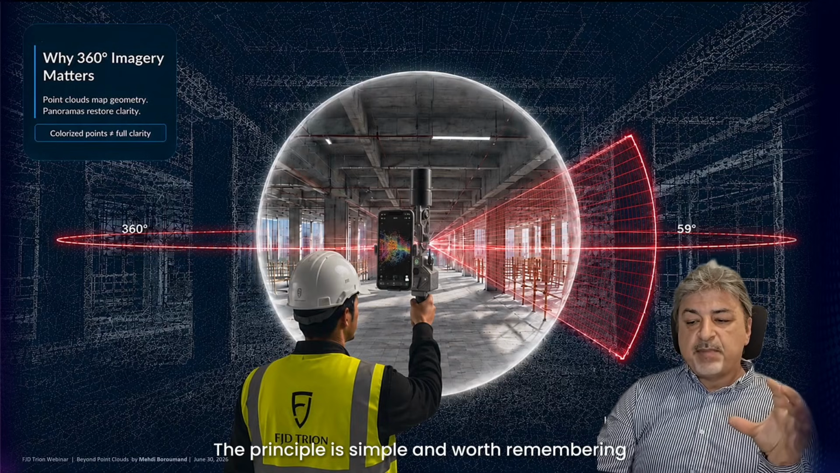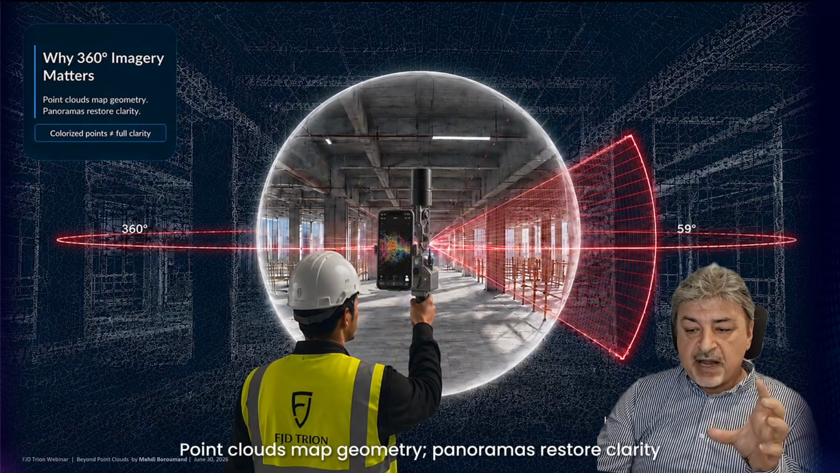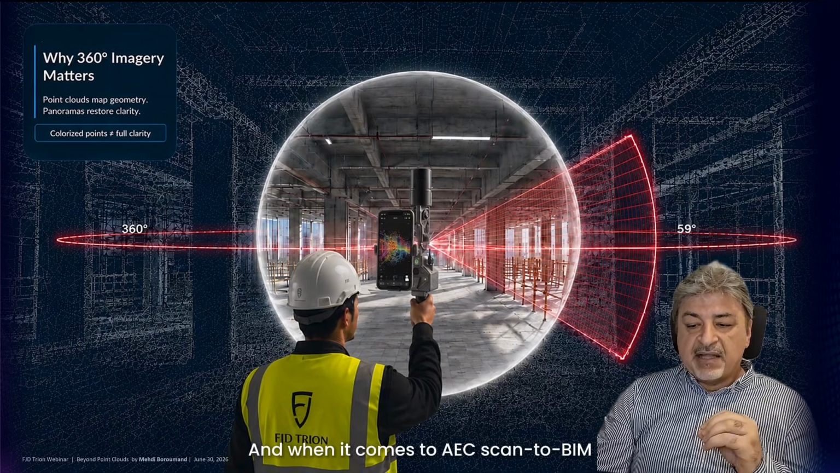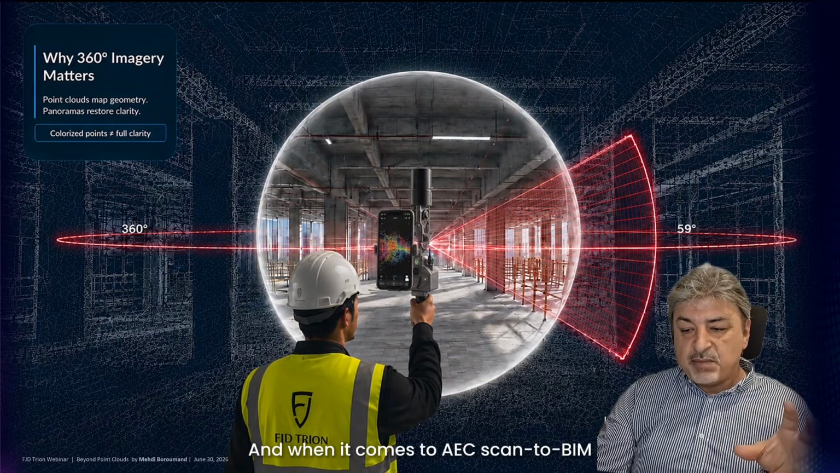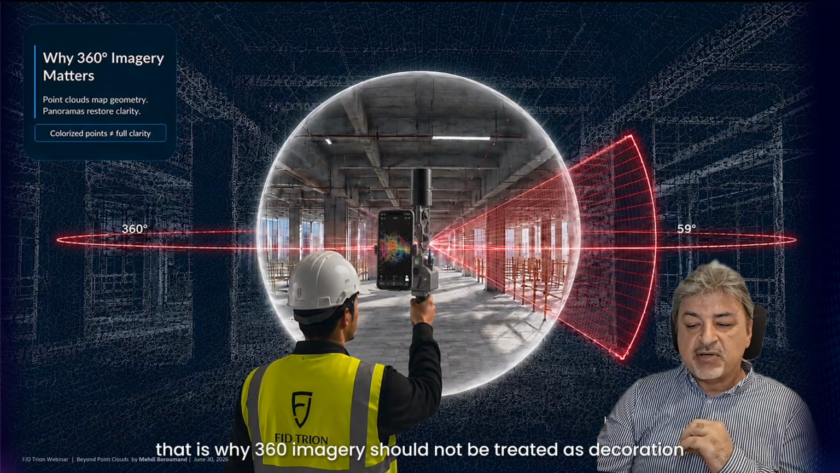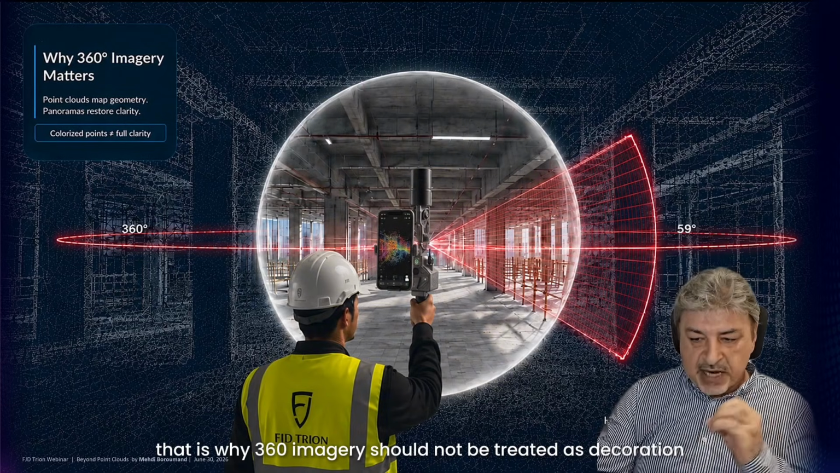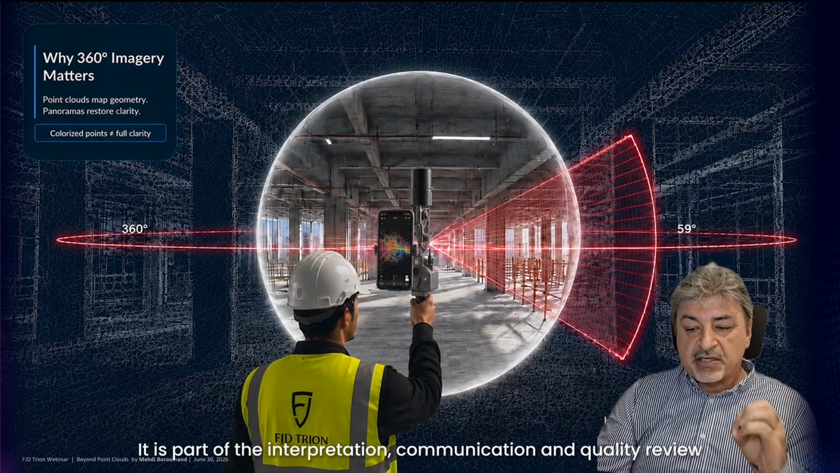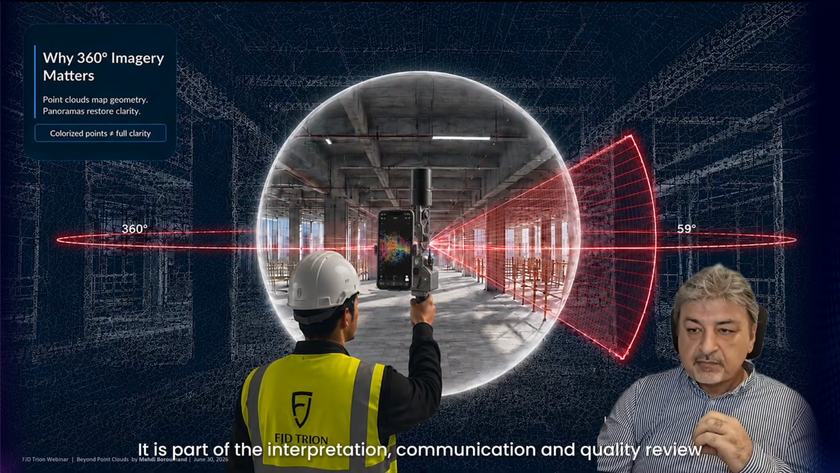The principle is simple and worth remembering. Point cloud maps geometry, panorama restores clarity. And when it comes to AEC scan-to-BIM, that is why 360 imagery should not be treated as decoration. It is a part of the interpretation, communication, and quality review.